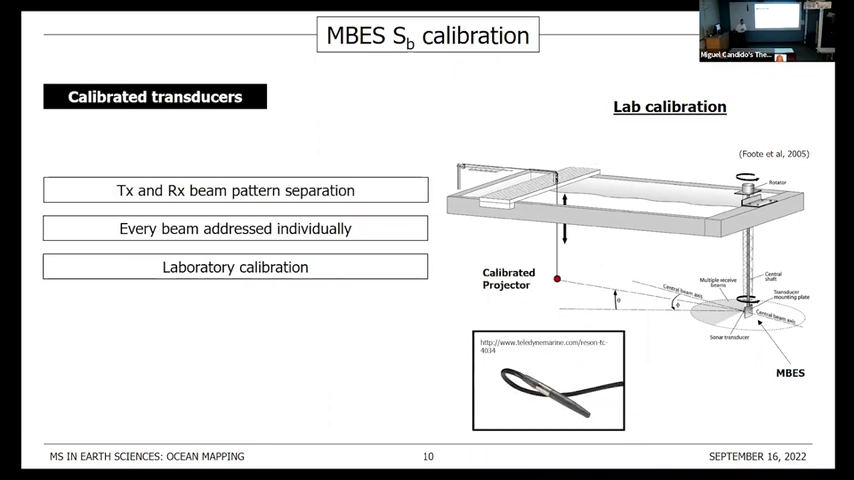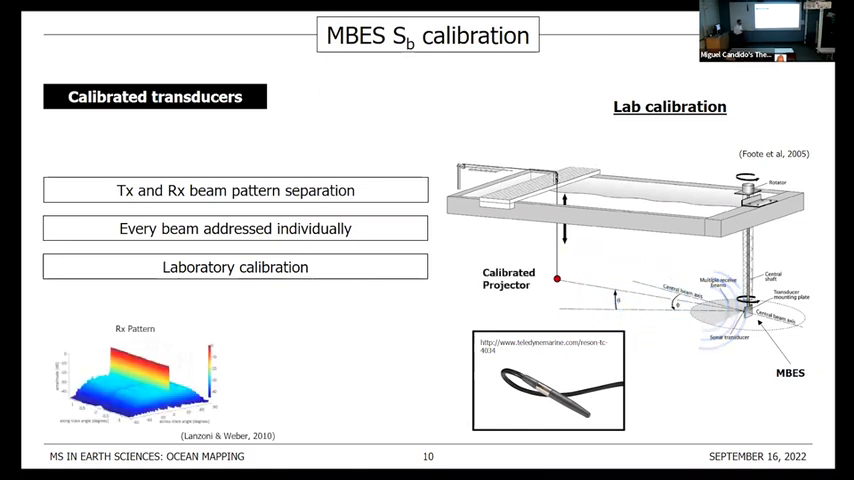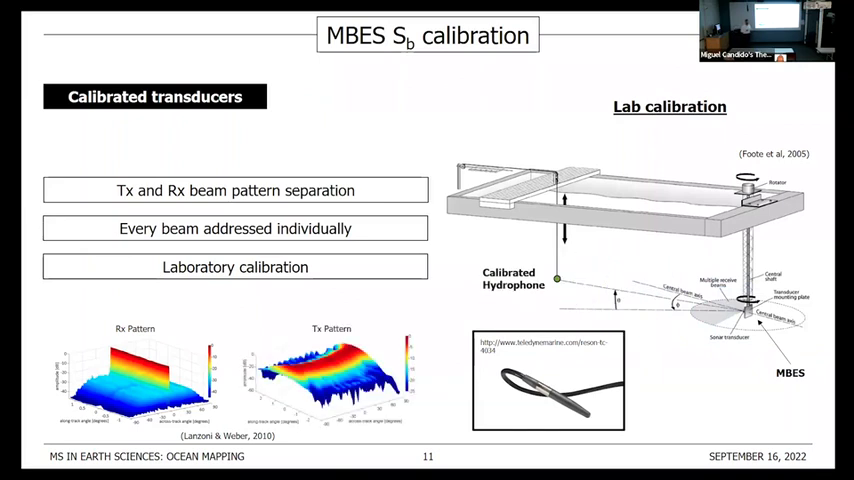Another calibration process uses the same type of facilities, but now instead of having a reference target, we might replace it by a calibrated transducer. And so if we have a calibrated projector, we might be able to obtain the receive pattern of the multi-beam, and on the other end, by using a calibrated hydrophone, we can get the transmit pattern of the multi-beam. And the merit of this approach is that we can get these 2 separately.